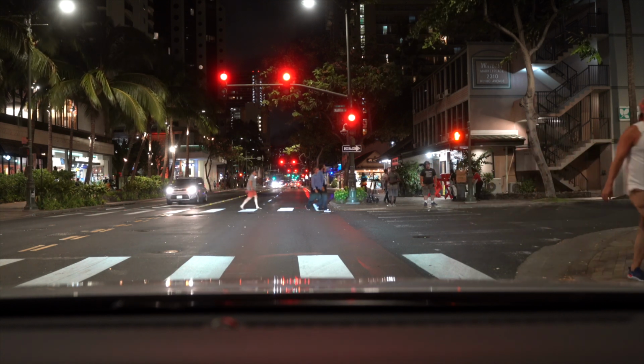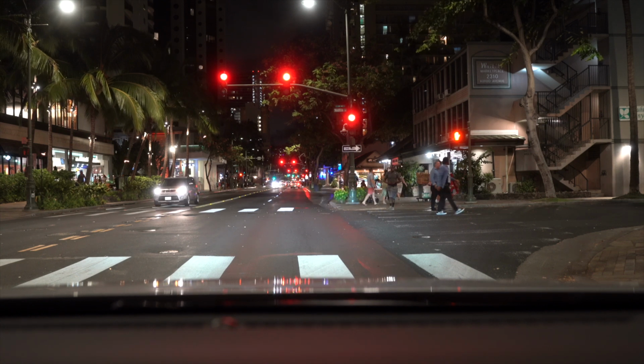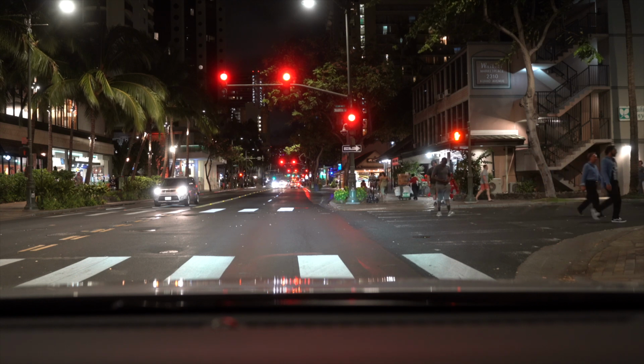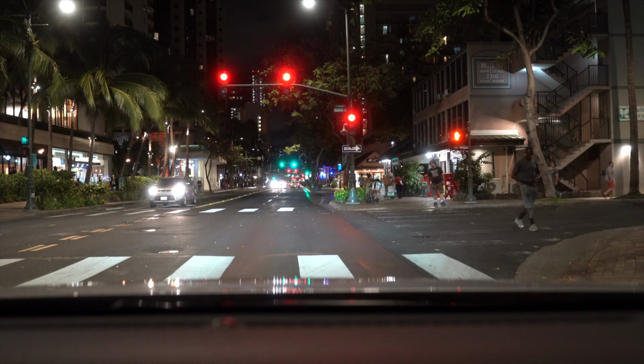It's a nice shopping area. Bars, restaurants in there, but it seems like a lot of the bars and restaurants are closing down by now. And people are making their way back to either their hotel or perhaps another bar.